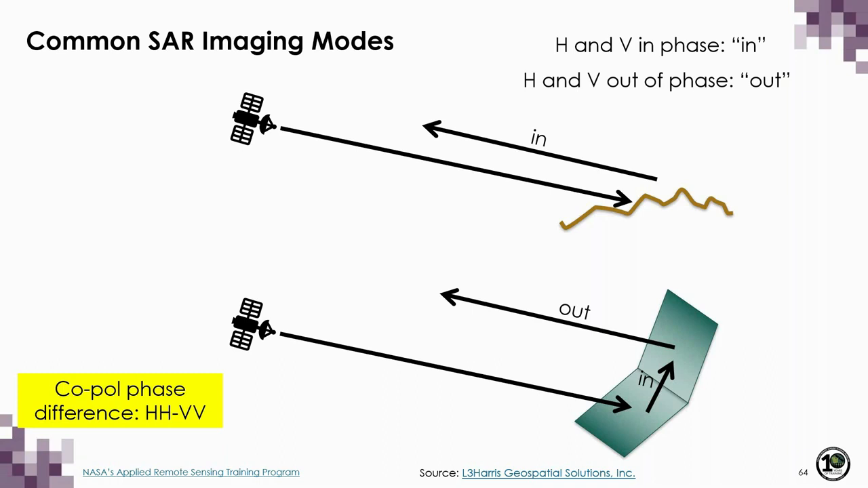A phase difference of 180 degrees can be interpreted as an even number of bounces and is characteristic of scattering from 2 perpendicular surfaces, which is called double bounce scattering. And values between these 2 extremes are then interpreted as indicative of volume scattering.